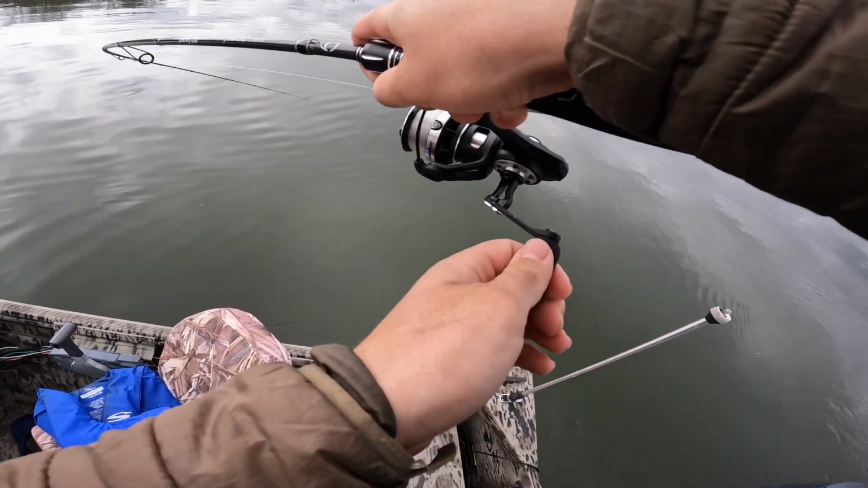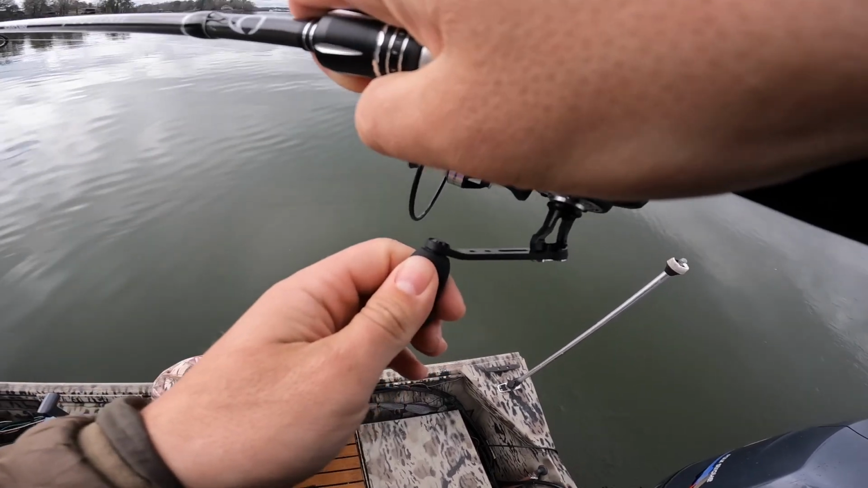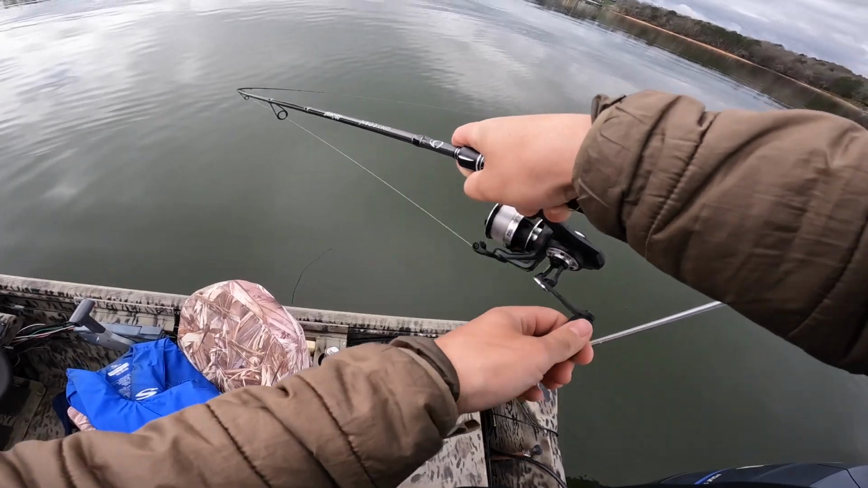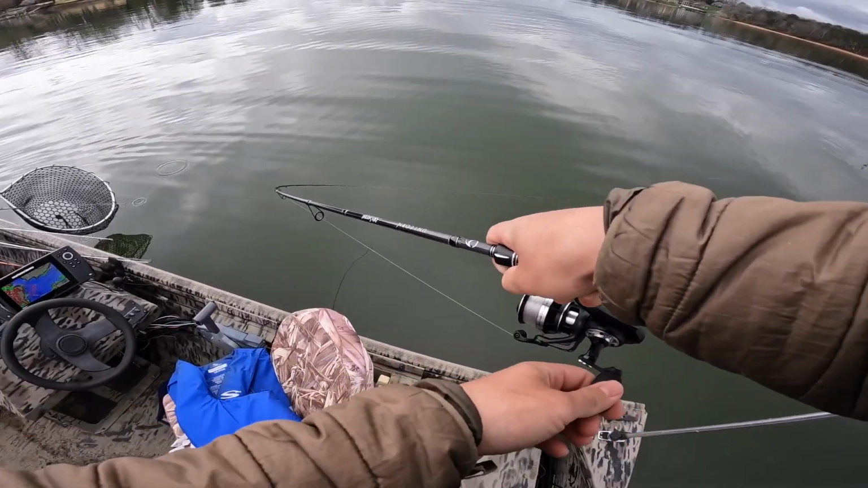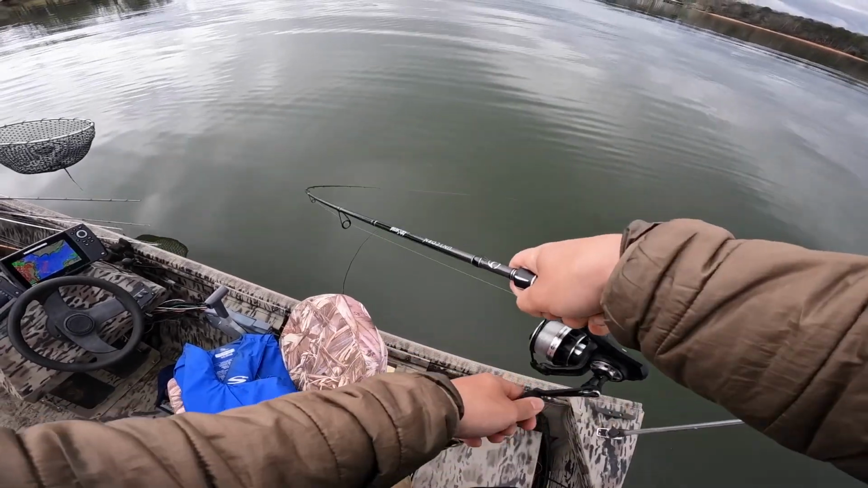What's going on back there? I don't know, hopefully it's a bass. I don't know. Oh yeah, that's what we need. I saw it, we went over a bait and there's like 9 circles, or dots, whatever you call it,